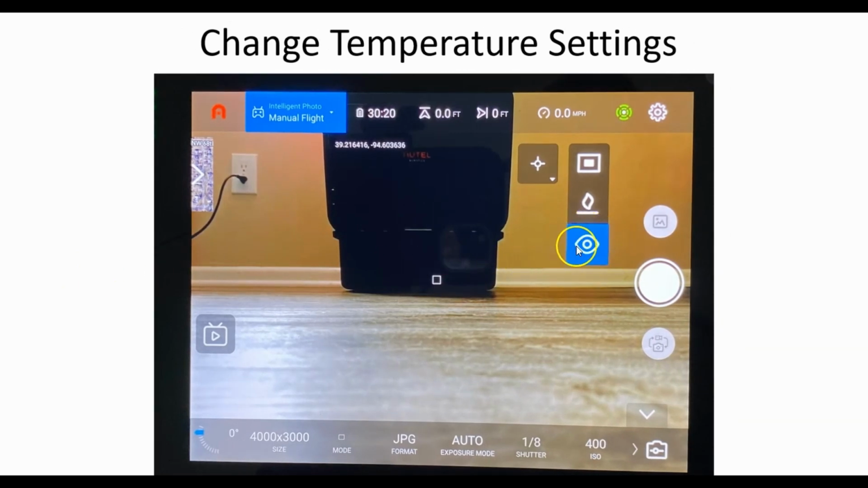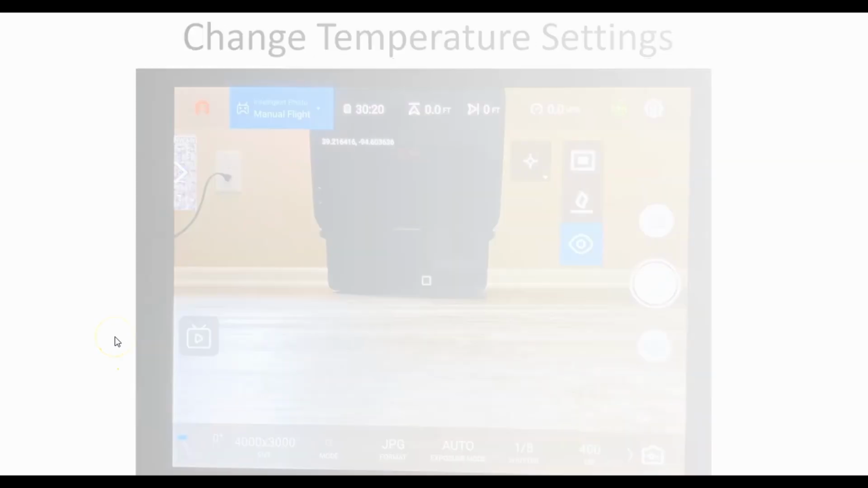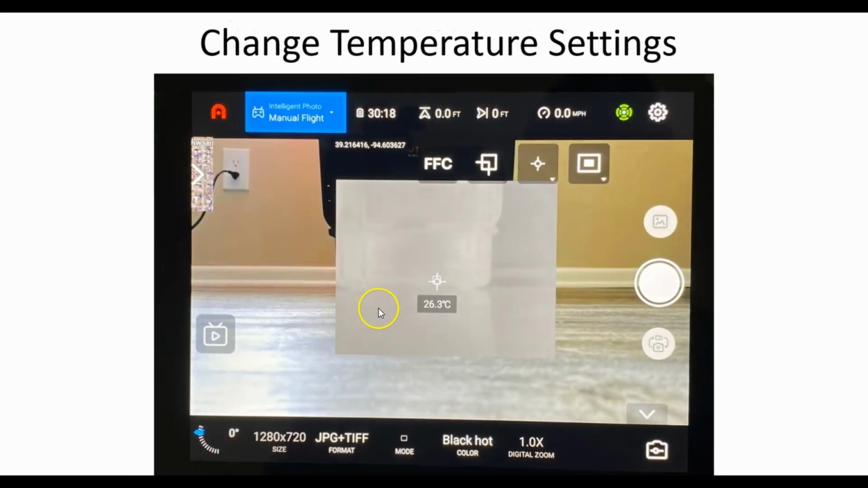So you have the RGB view, you have the full thermal view, as I look at it, and then you have the picture-in-picture. What you'll want to do is select either one of these two, either the full thermal or the picture-in-picture. I'm going to select the picture-in-picture, and then when I do, I get this picture-in-picture view, and you can see that I have a thermal image and the heat here on the reticle scale. If you notice, the same type of reticle scale, and it's represented as Celsius.